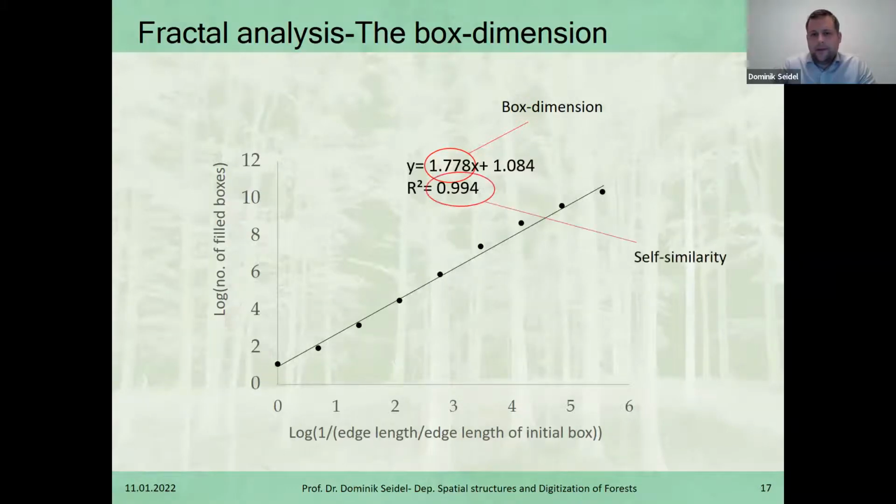But it's actually more. The R² value directly relates to the self-similarity of the object. So the repetitional pattern across the different scales and sizes of boxes that we used can be described as self-similar if they are always the same. So if across scales the same structures are observed, then this value is very high. We have a high R² value. And you can do a lot with that information.